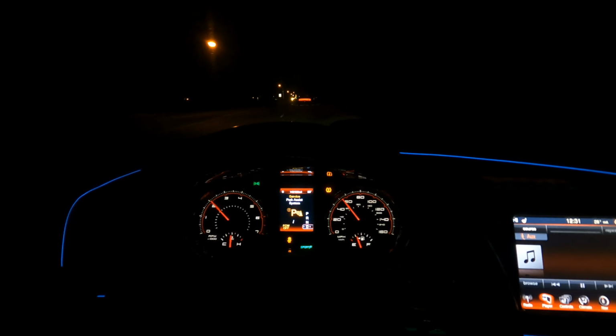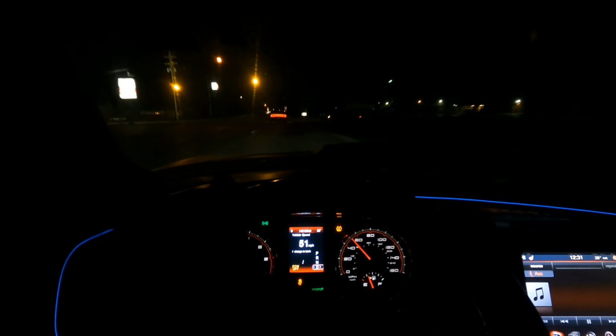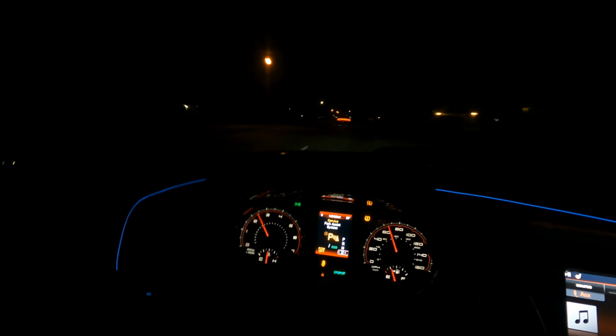What y'all think of this nighttime POV drive? Hopefully y'all can see it. You know what I'm saying? I just want to talk to the folks. That's my brother and his homeboy, I think he got a 13 Charger RT Daytona. This is just a regular RT Max, you know. Still got the same engines though. Y'all can hear him. Let y'all hear him. Hear me, baby.